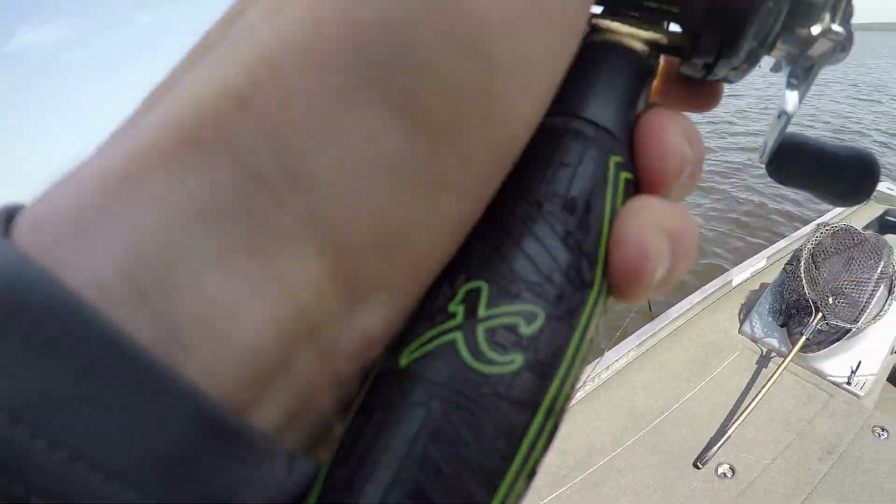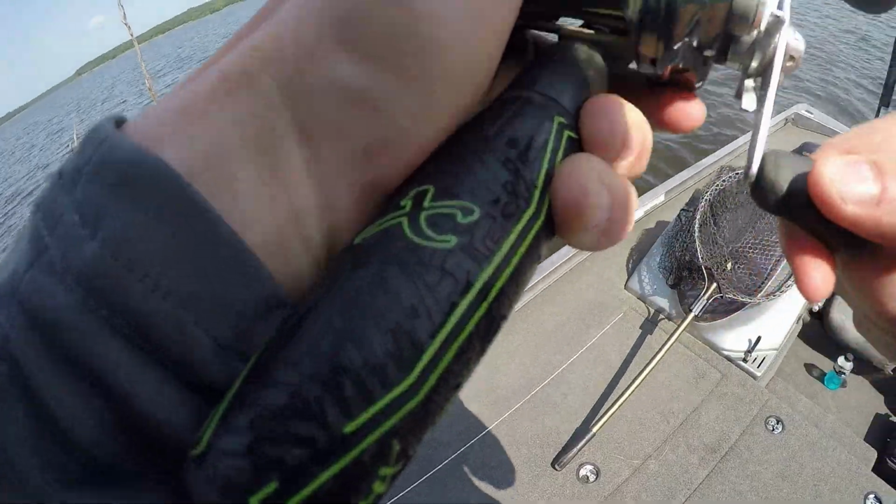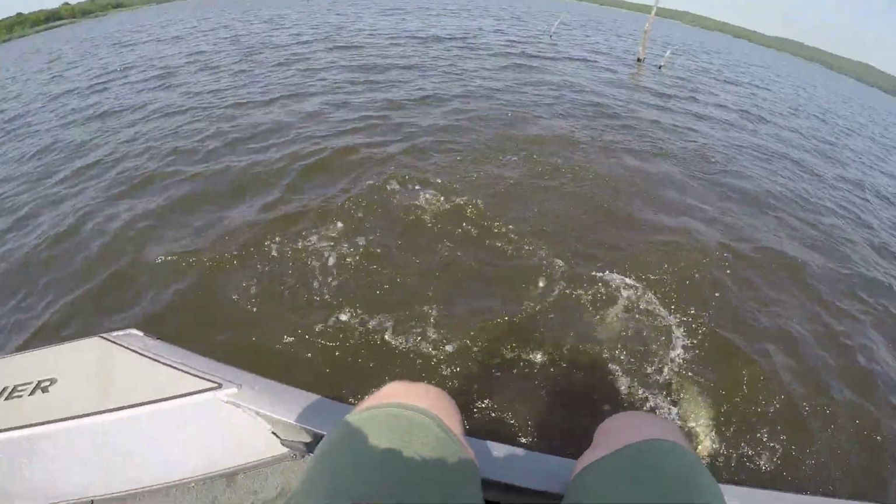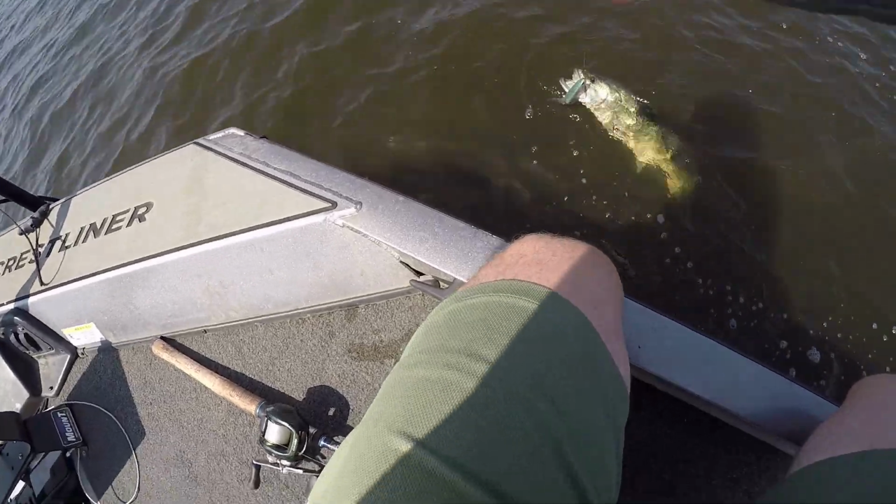Oh my God, my bait got tangled up and one came up and ate it. That's nuts. I could see him, I was trying to get my bait away because it got hooked up, and I watched him come up and bite it. These fish, when I can find them, are aggressive.